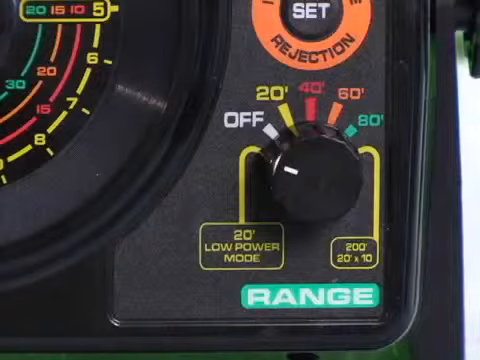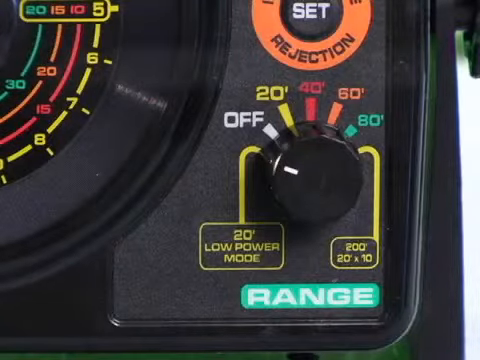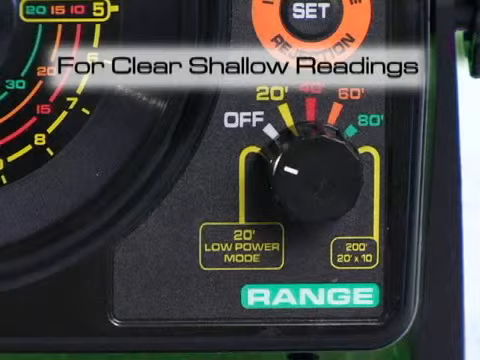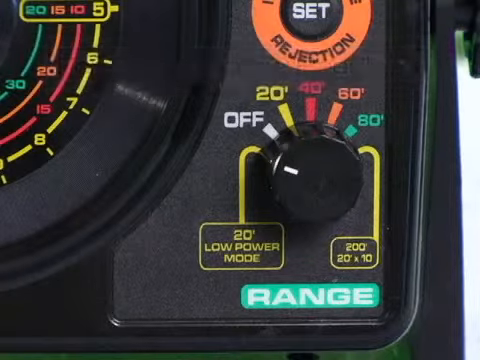Now, when you're fishing in waters with lots of weeds, or maybe even large schools of fish, you will find that the lowest setting on your gain is simply not low enough to clearly understand the signals below. With the 20-foot low-power mode, you can cut the output of your unit by 50% to make it easier to find true bottom in the weeds, or to make it easier to find your bait within a school of fish.